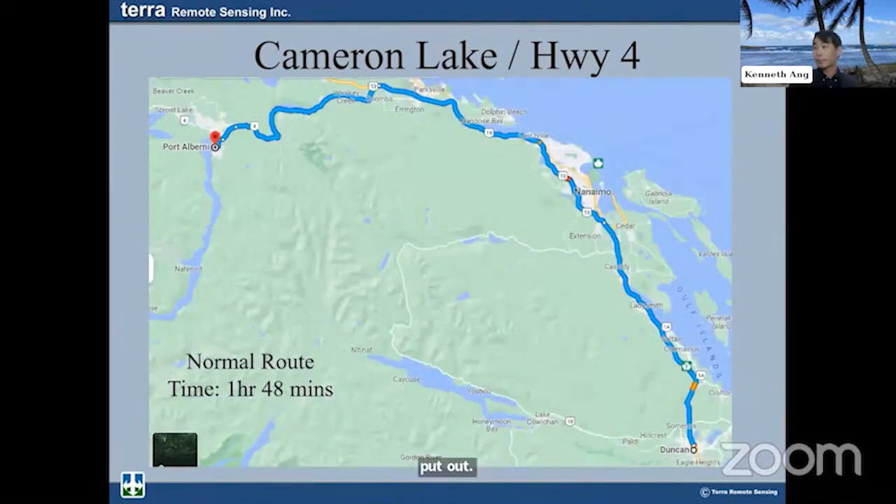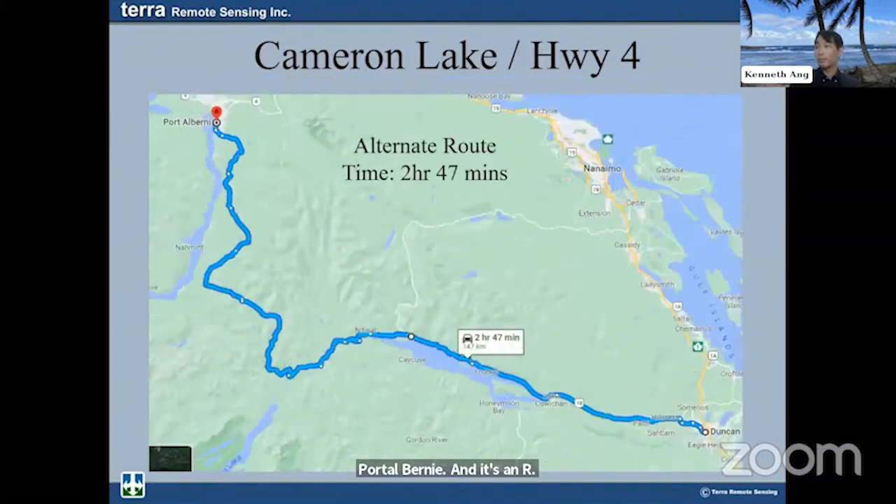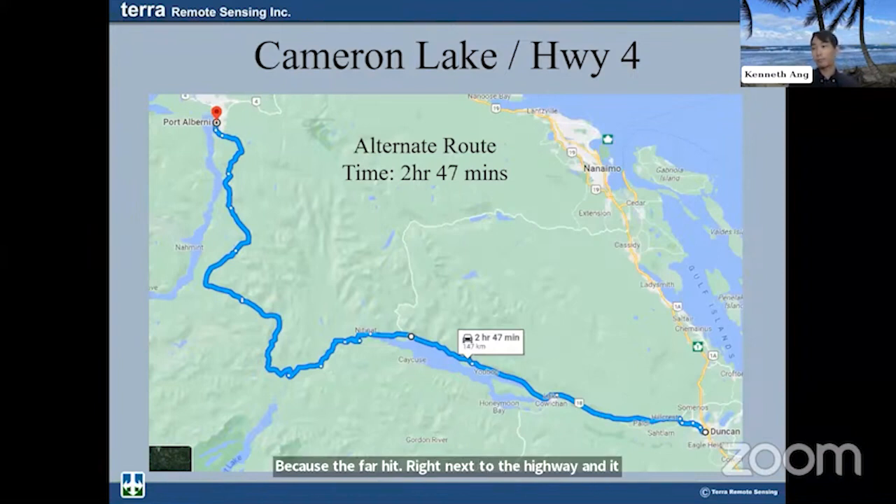So this is a normal route to get from Duncan, BC into Port Alberni, and it's an hour forty-five, but because this was closed, because the fire hit right next to the highway and the slope was not stable, we needed to get eyes up there to determine what was happening.